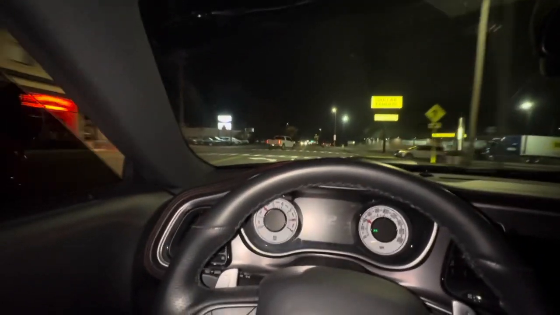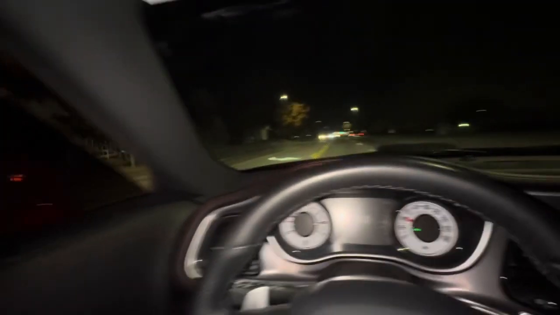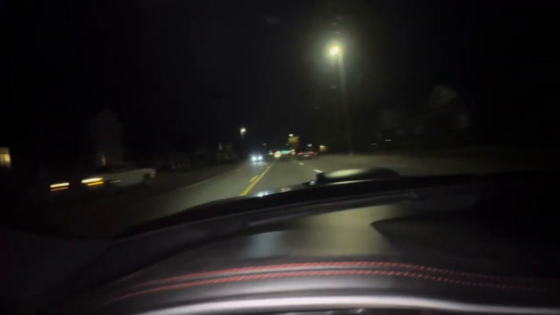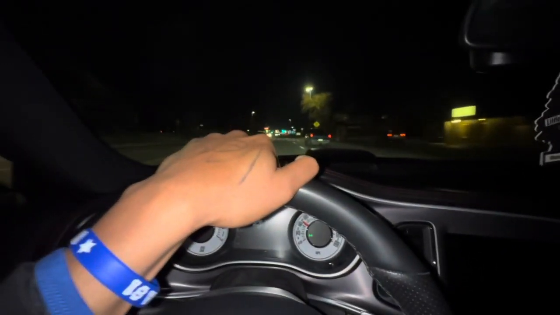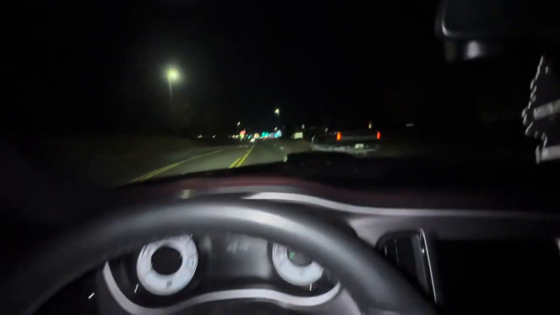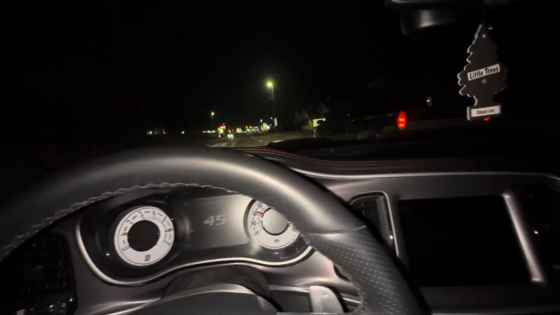Don't do that. Don't do that. I'm about to say, fool. Come on now. There go that truck. That's him right there. He try to. Let me catch up to his ass. Show him what I'm about real quick. Make sure no cops around. Oh yeah.